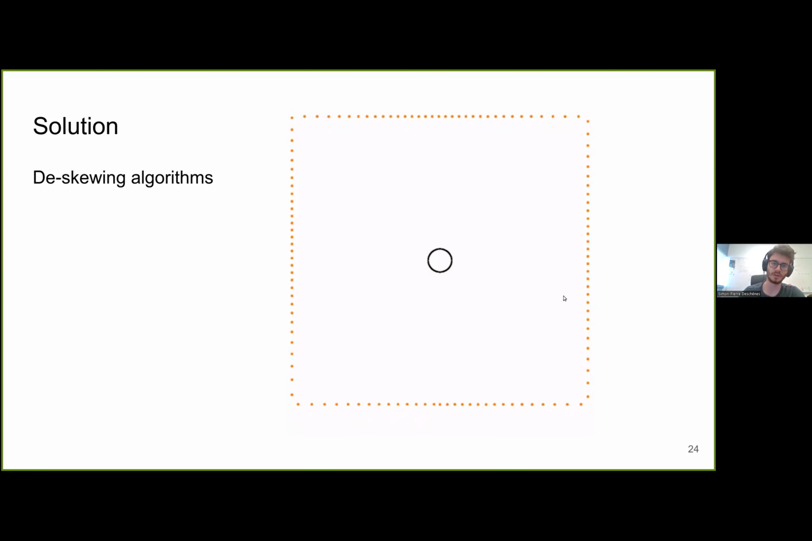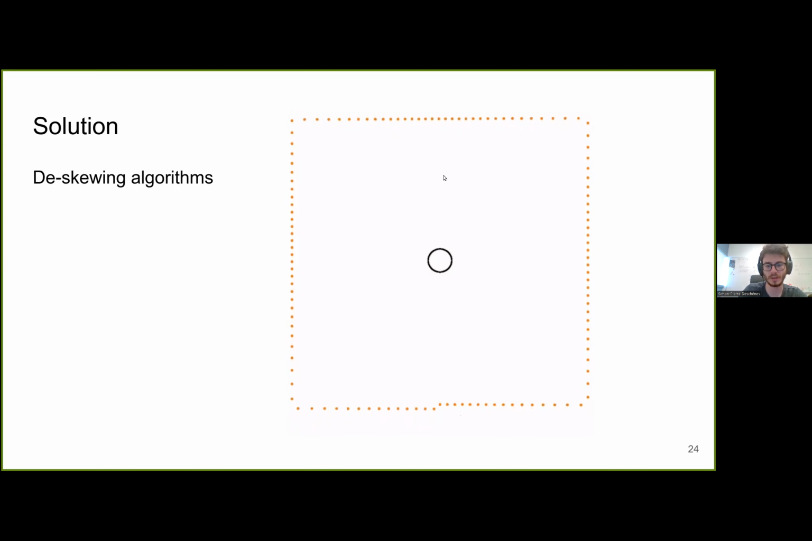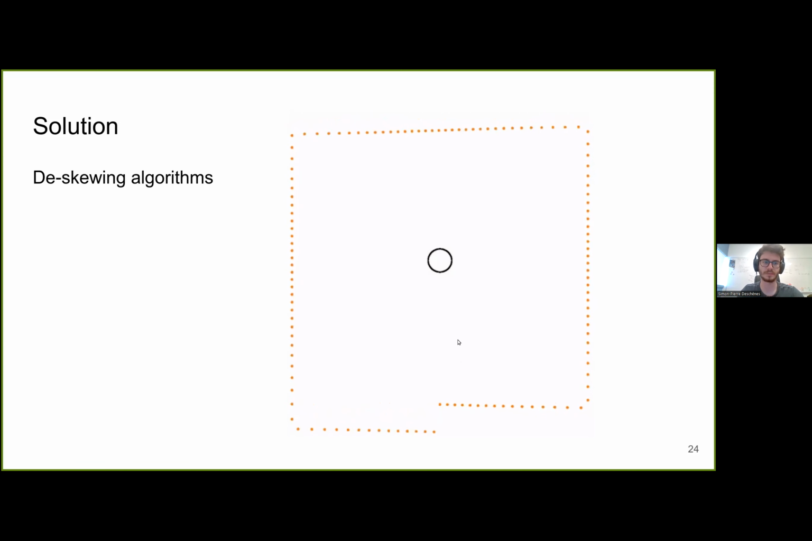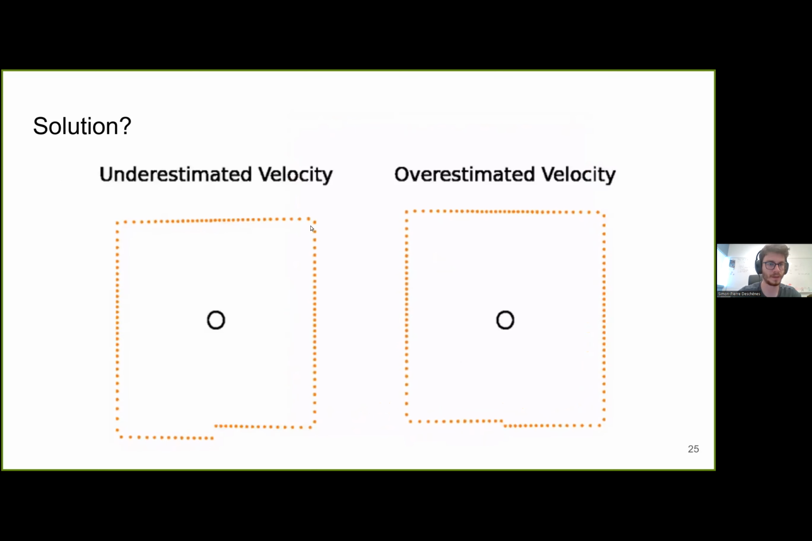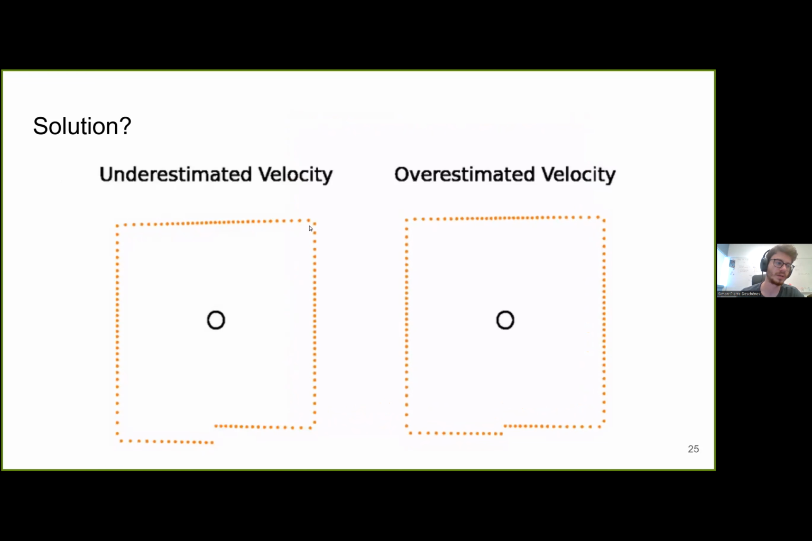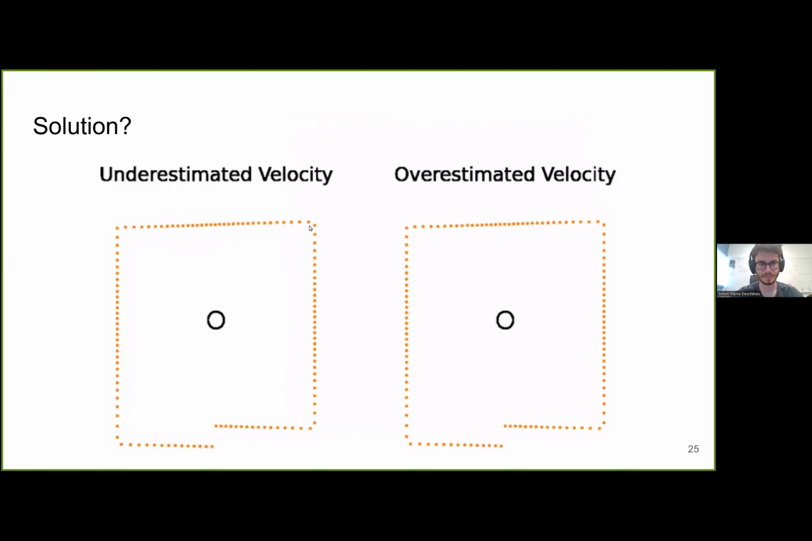You can see here in orange, each point has a different correction, and at the end we end up with a straight scan of the environment. However, these algorithms rely on accurate LiDAR pose estimates, in the sense that if you are not able to estimate perfectly the motion of the LiDAR, this can lead to de-skewing errors.